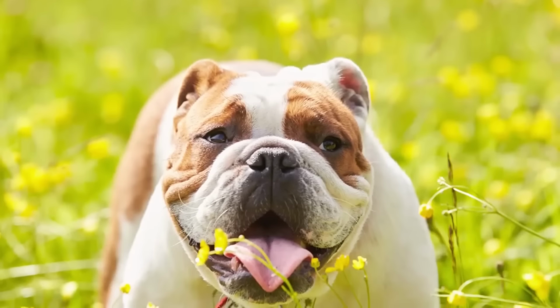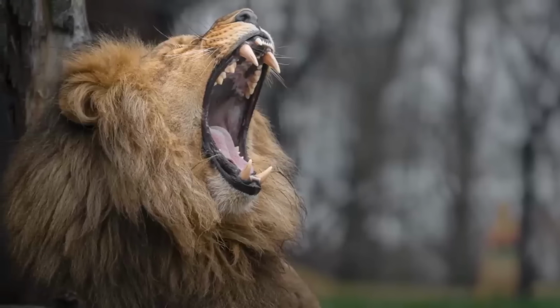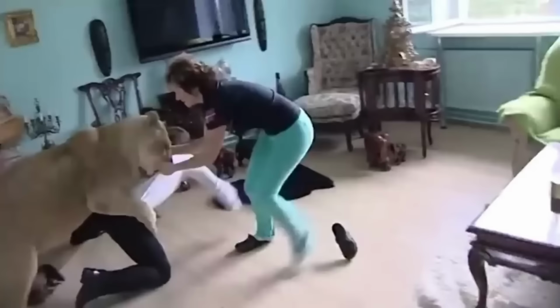I have a hard time handling my bulldog. I can't imagine what hardships lion owners will have to face. And yes, you heard it right. People keep them as pets, just like this family. In this video, we see a mother and her son with their lion pet, and it seems like they are playing. However, they aren't playing.